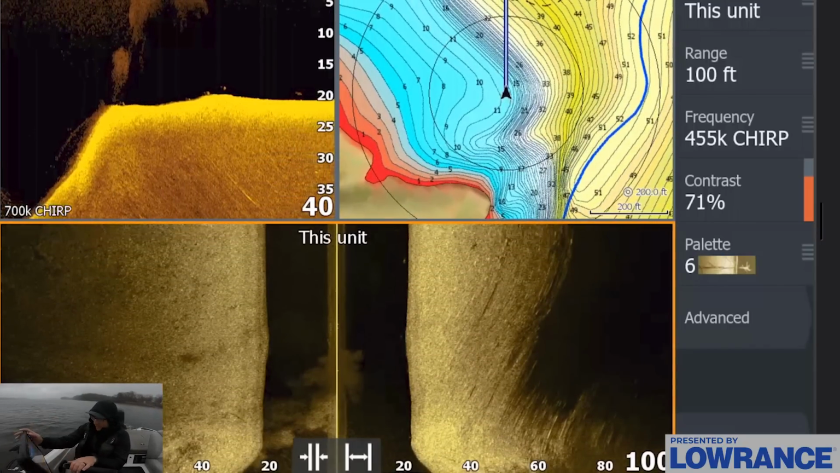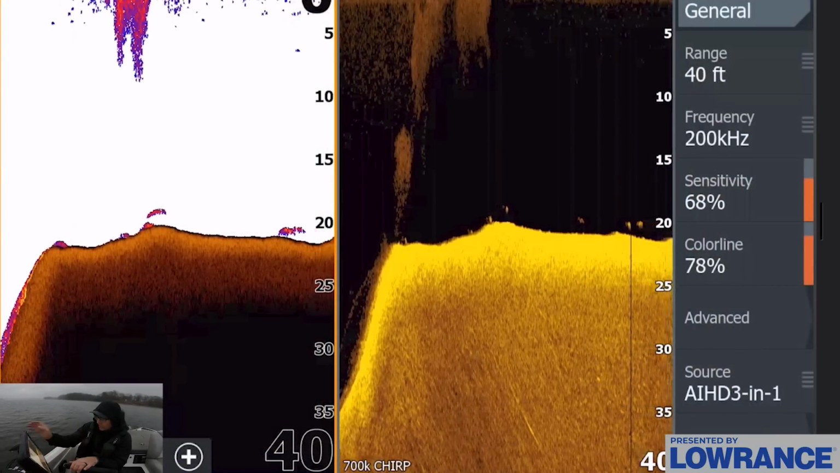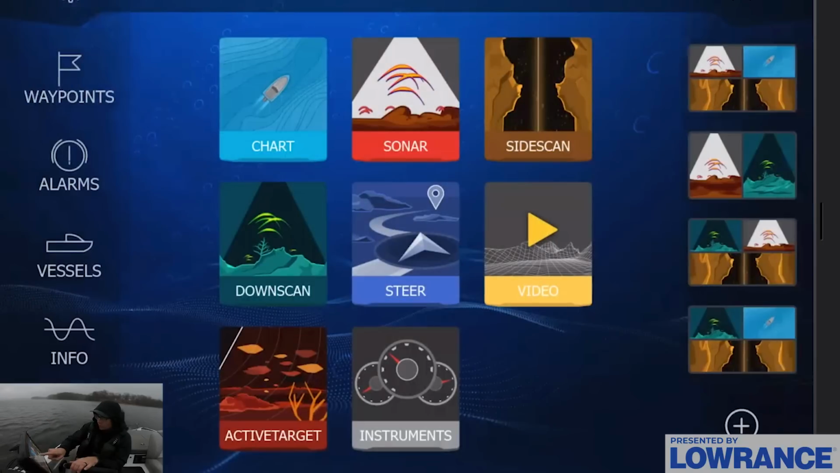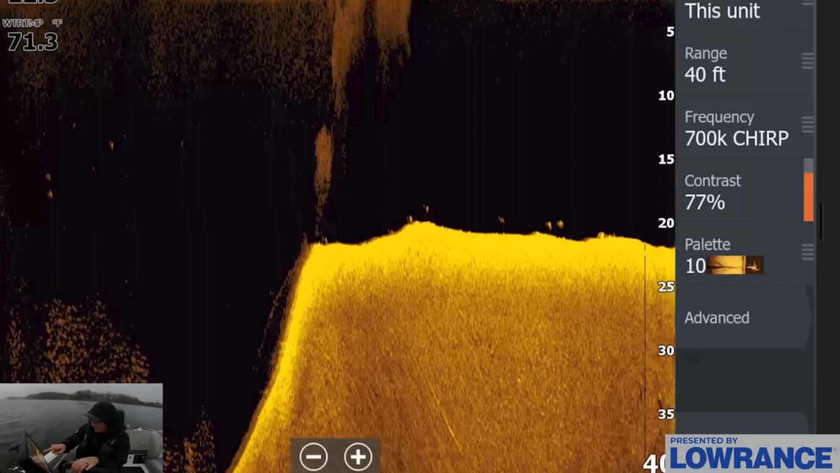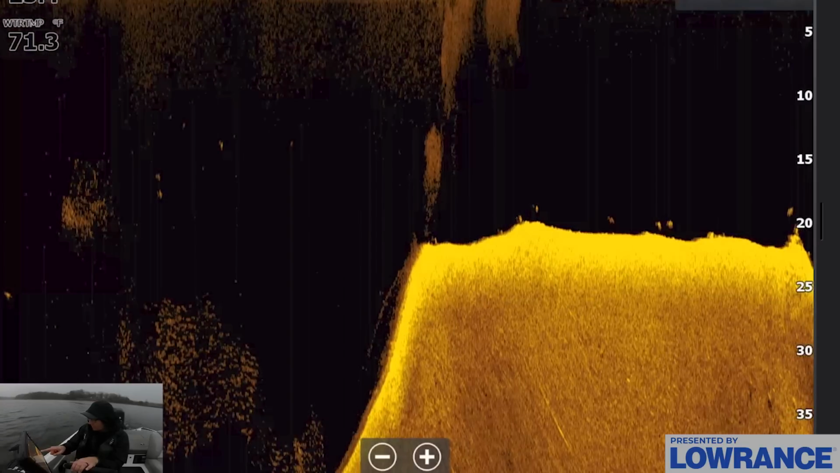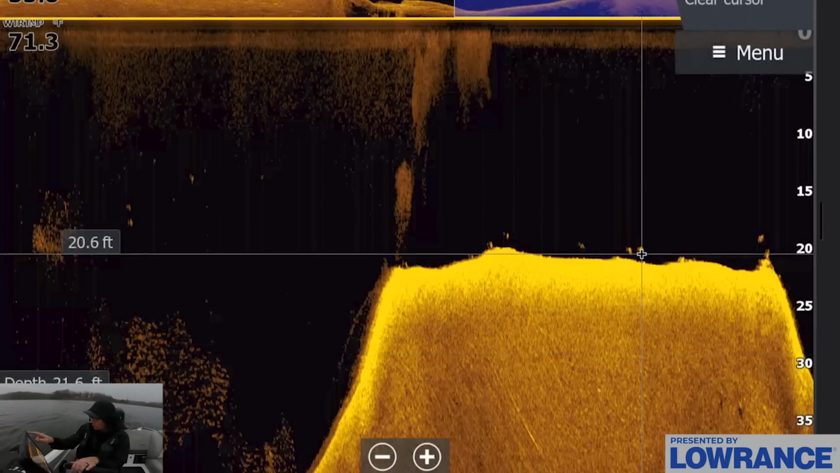You can't really see them super well in side scan. We pull up our 2D and down scan view though, and you can see a few of those arches popping, and those are the fish we're looking for. If we go to our down scan view specifically, you can see a couple of big dots right there very, very clearly. These are the fish that we were checking out.